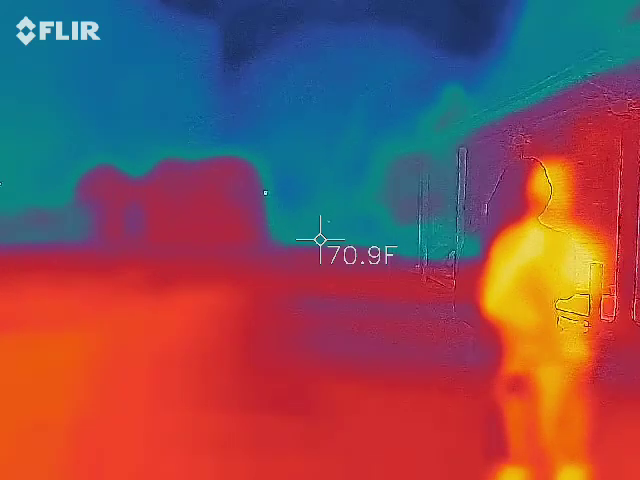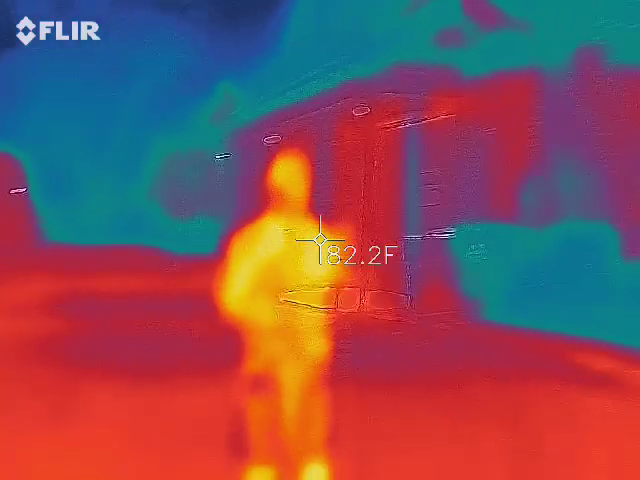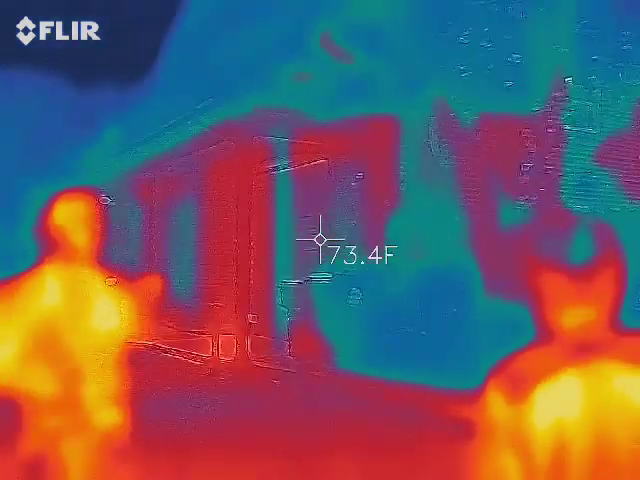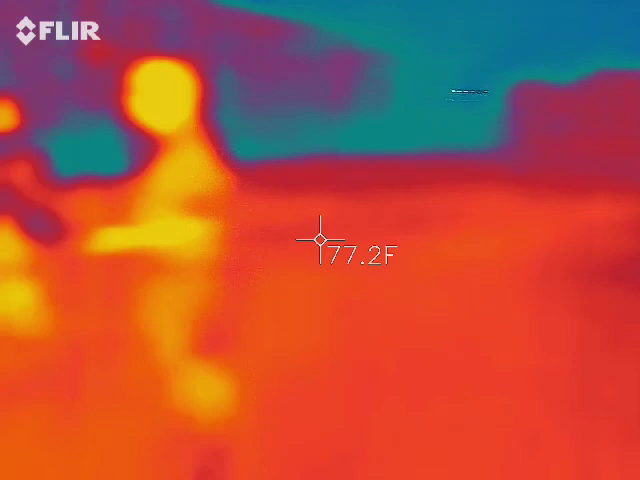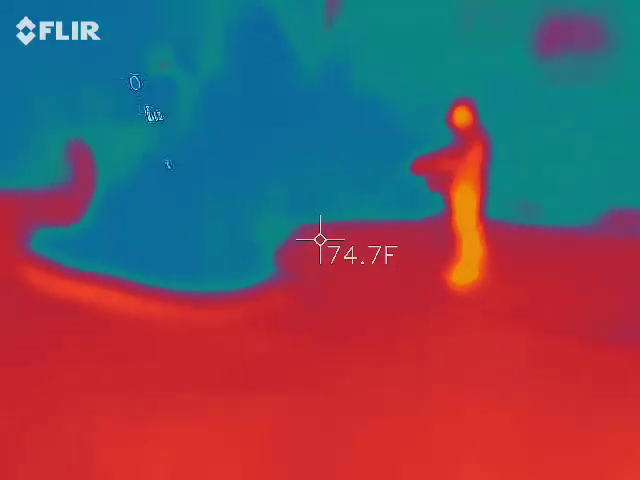If you guys want to switch gadgets among your party, I'm okay with it. All your gadgets have been sanitized, by the way. That's why I show up early, so I can clean everything. Kim, what do you got up there? Let's move up to where she is, because I see blinking lights.